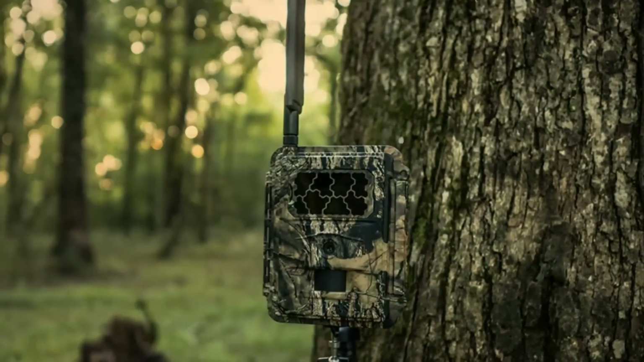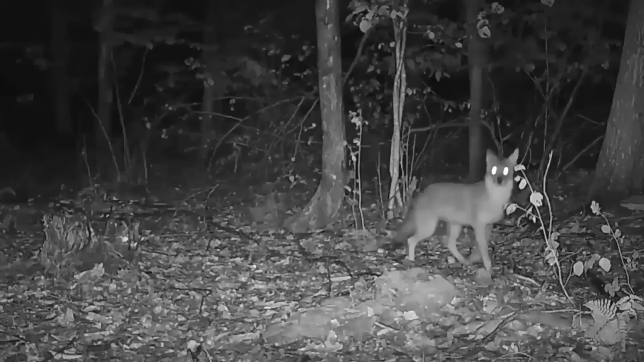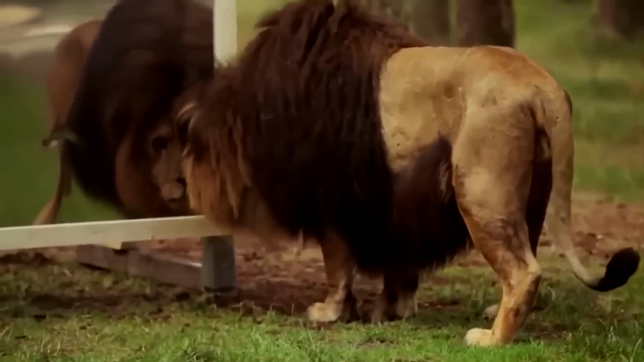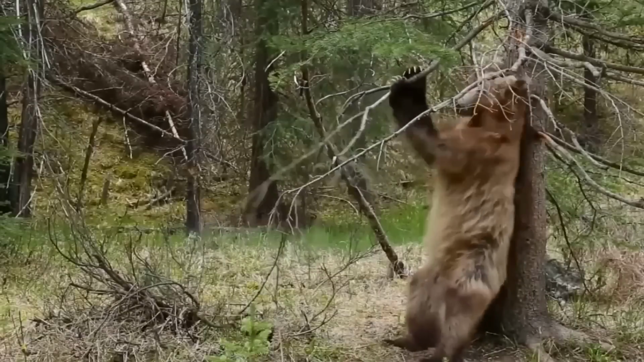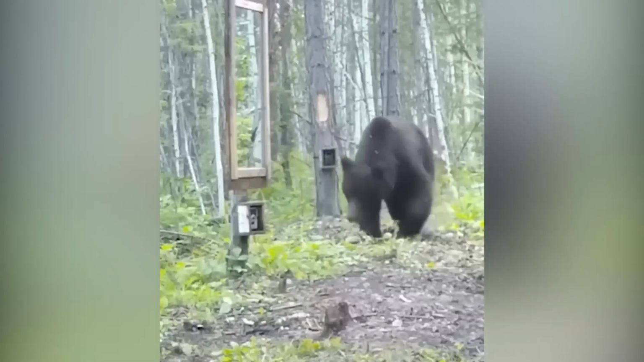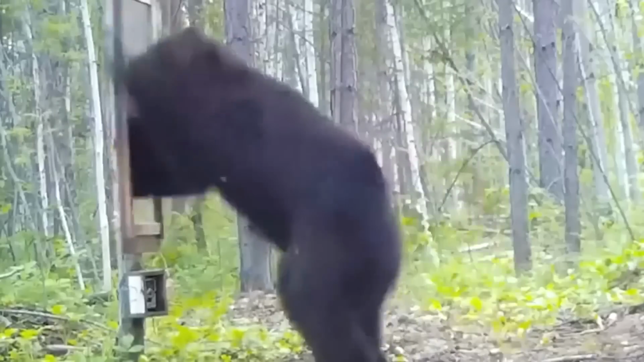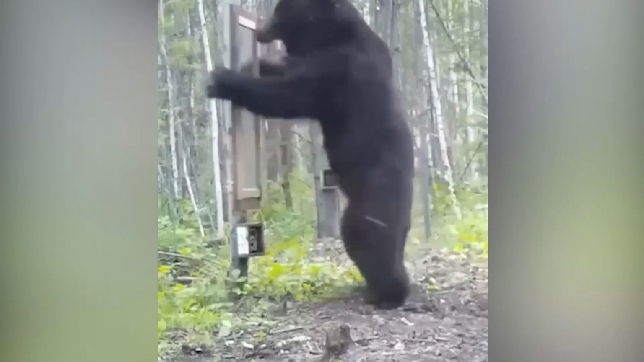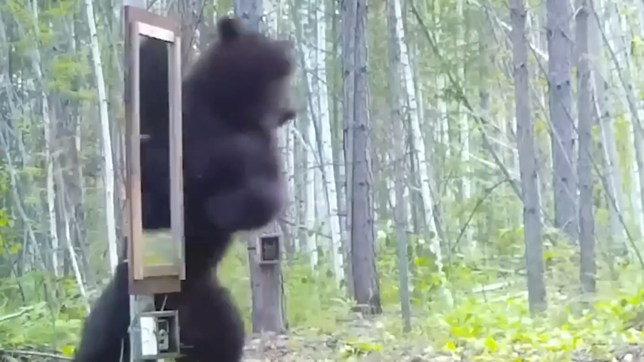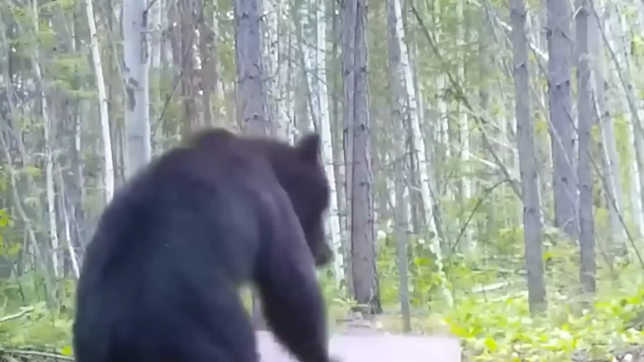Trail cameras usually take pictures of animals when they're doing their normal things like resting, looking for food, and doing their daily tasks, but sometimes these cameras capture really strange and funny moments too. Like this bear who was just doing its bear things when suddenly it saw something really strange in front of it. It was its own reflection. Can you imagine? The bear was really surprised and didn't like it at all. It didn't expect to see itself like that, and it got upset, or at least it seemed like it did.